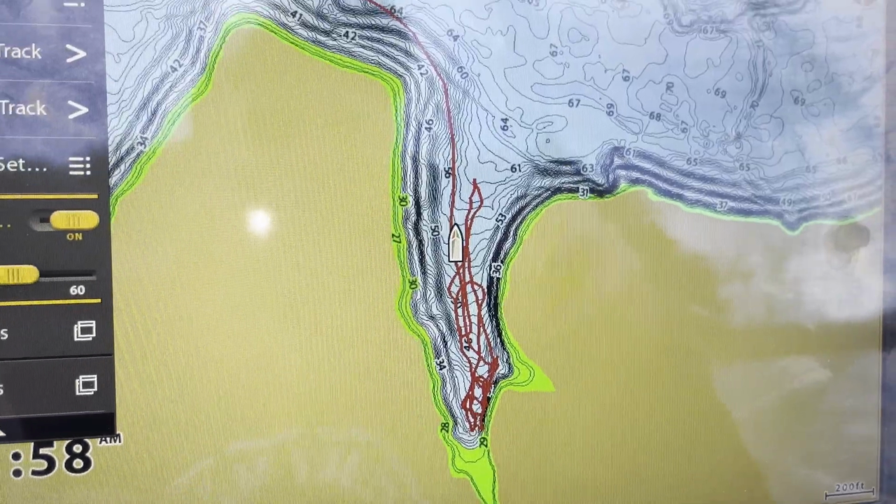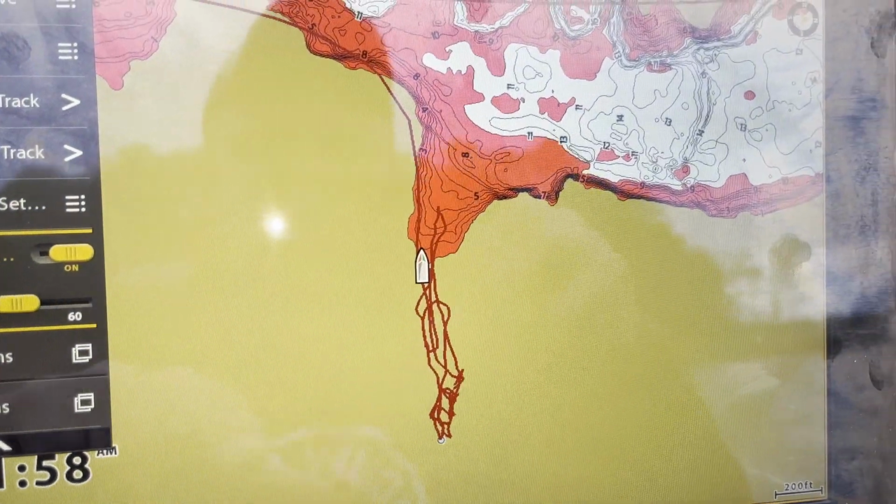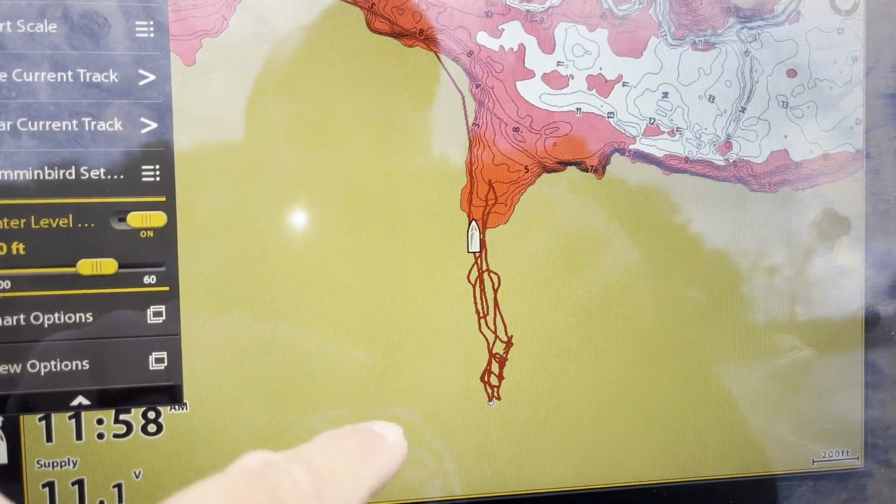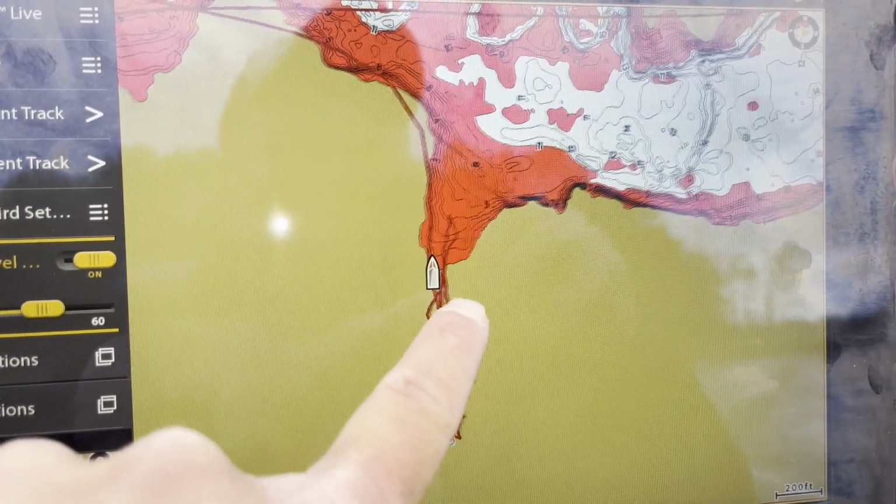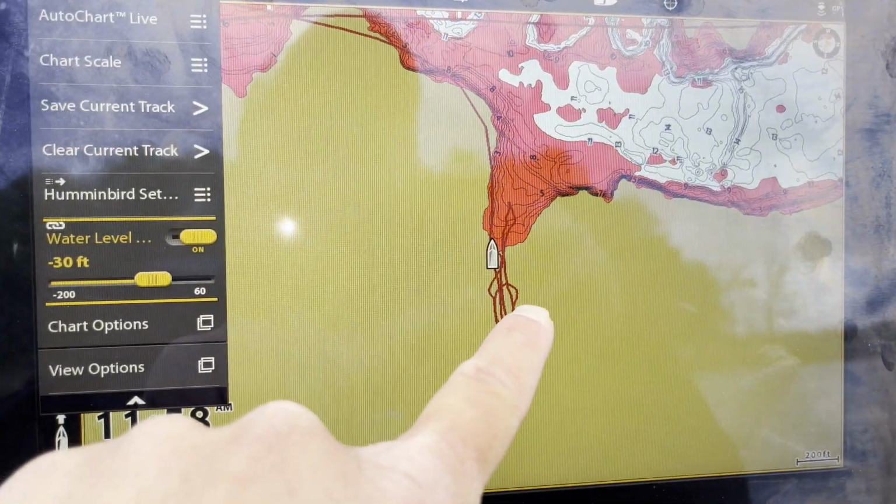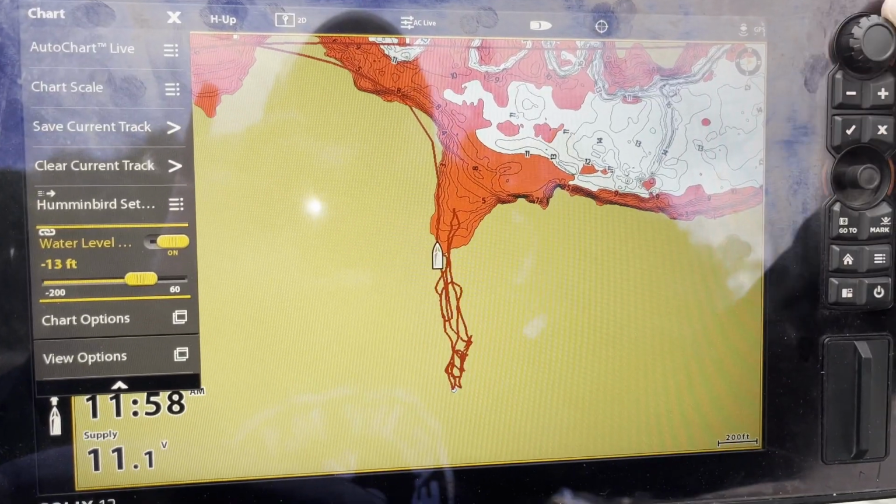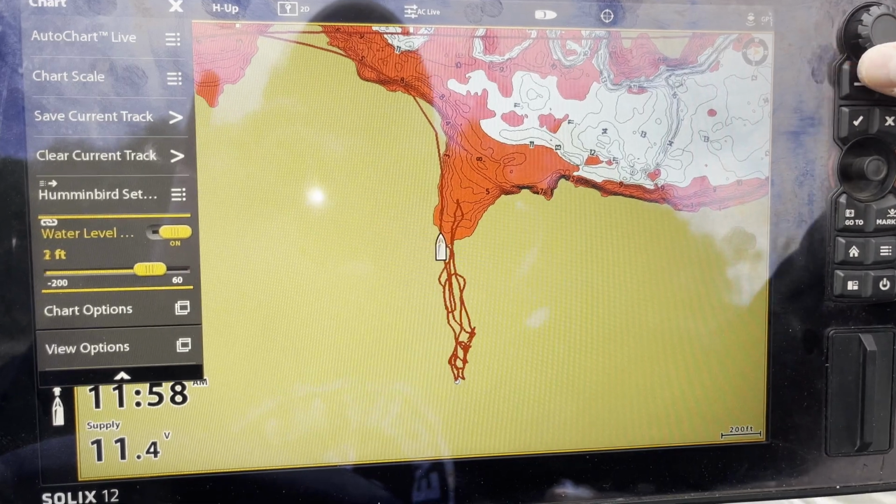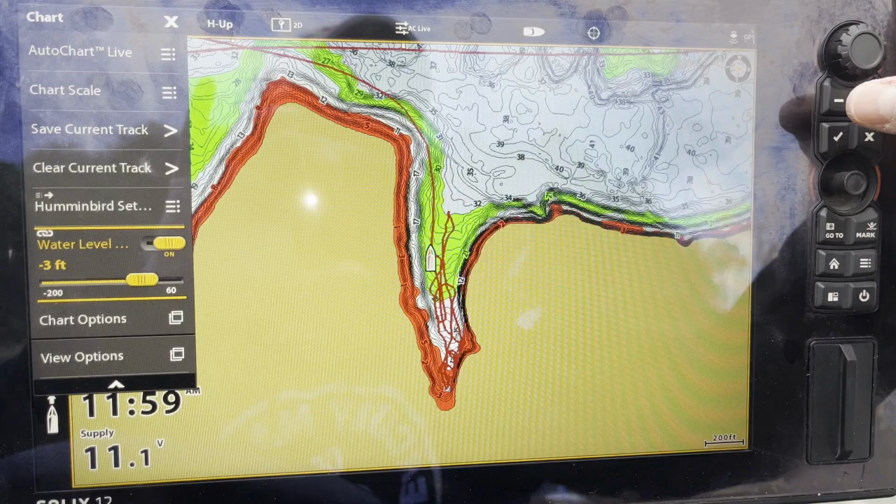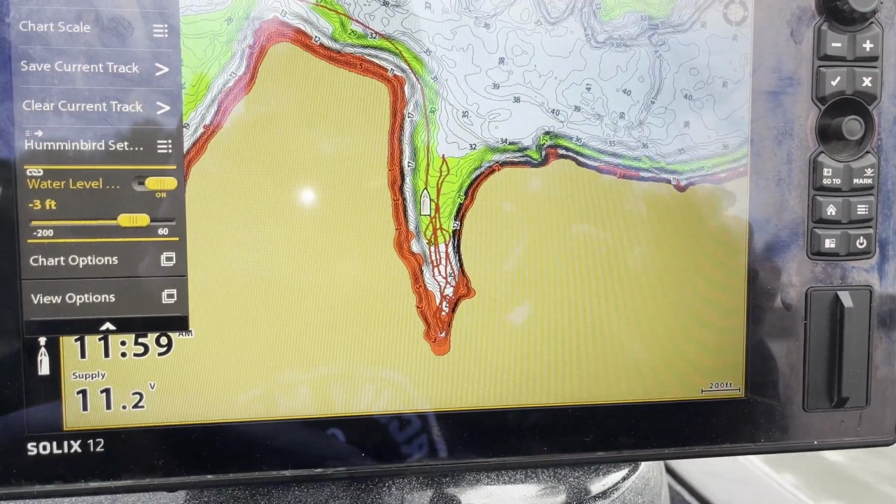So I'll use this to adjust the water level offset, and you'll see as you crank that down, let's say this lake got 30 feet low, which it never will, it'll get rid of all that water. Right now we wouldn't even be in the water if it was 30 feet low. But I'm going to change that back to -3, which is what it is. The lake is 3 foot low from summer pool, and this will be accurate for the water level that it's at right now.